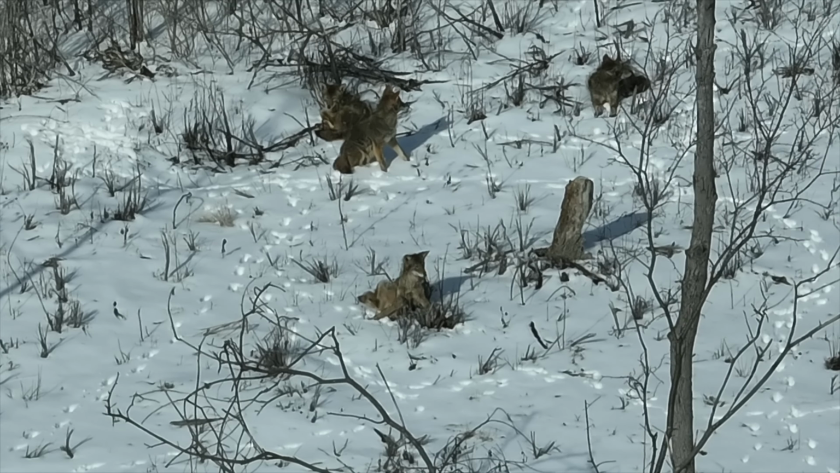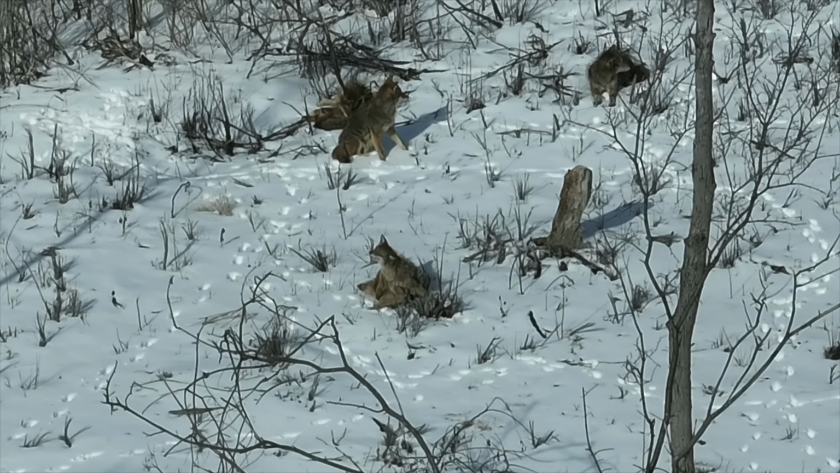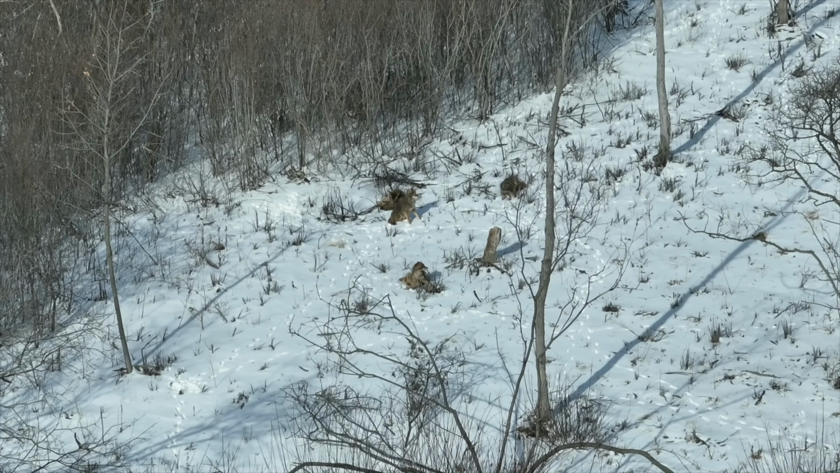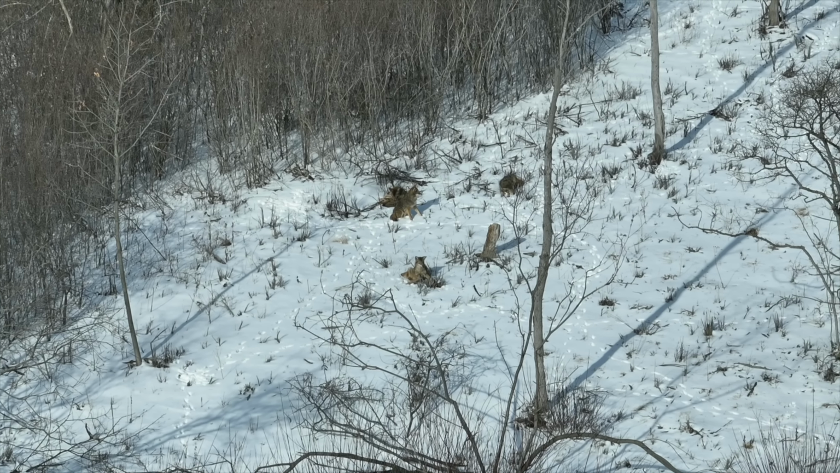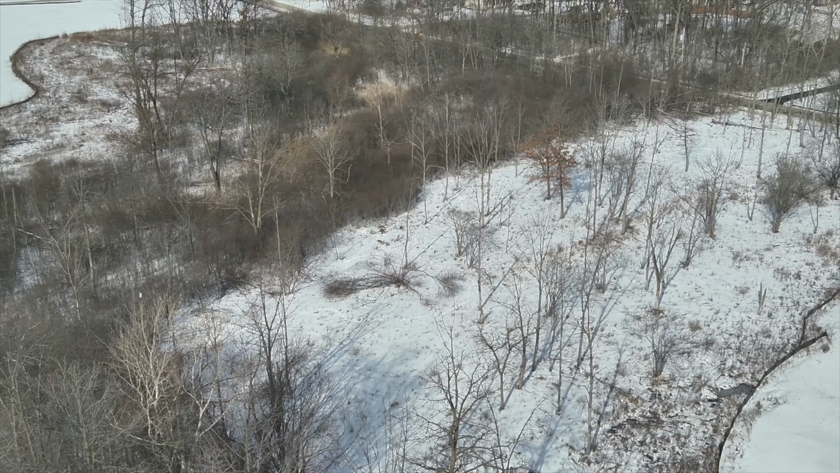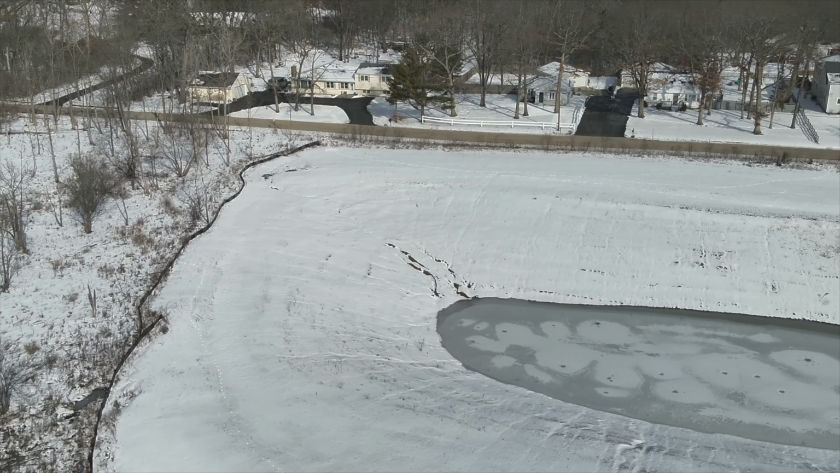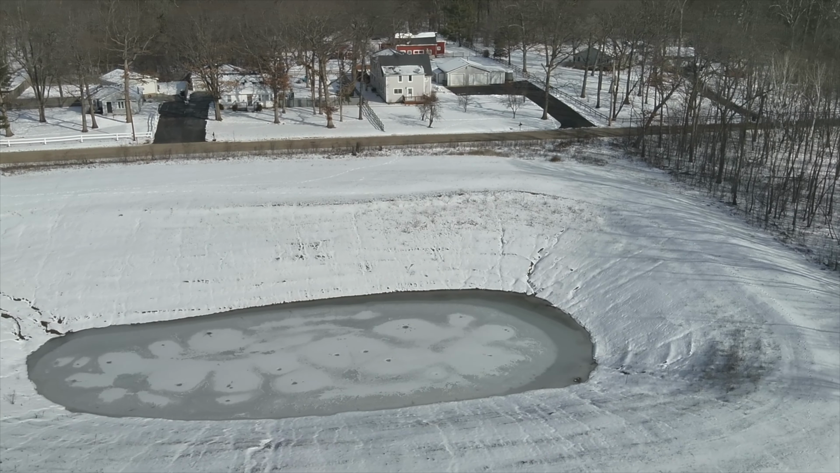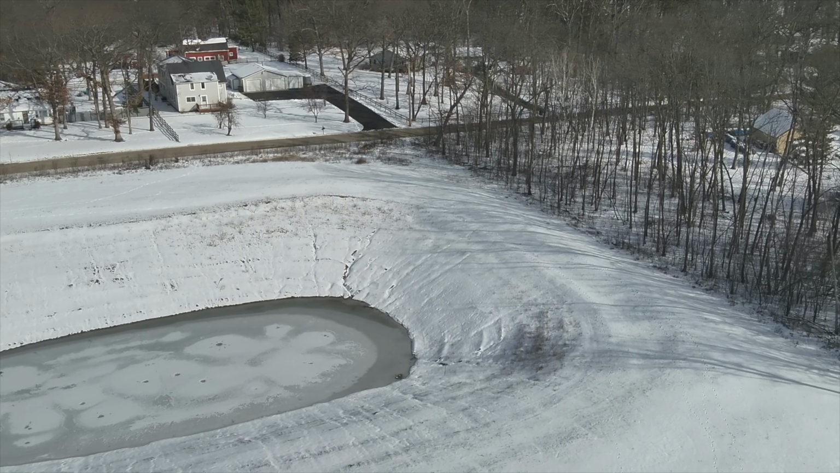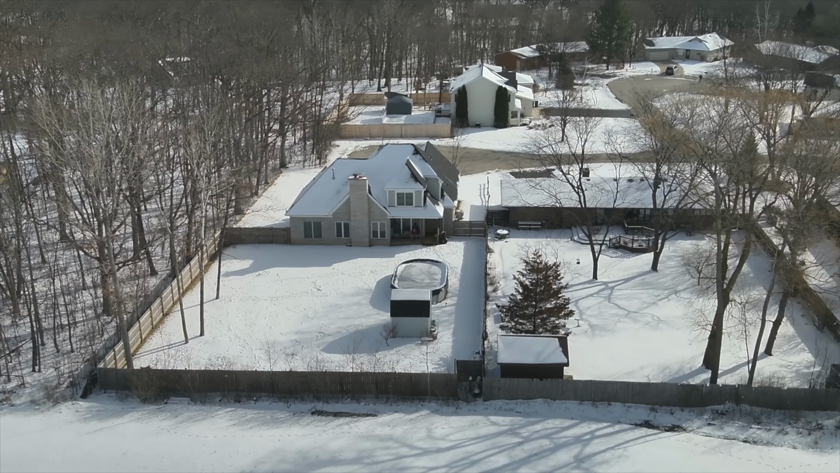I'm also going to demonstrate a feature with the Mavic 3T. They advertise a great return to home feature. I was reluctant to use it in the beginning because I didn't trust it with this expensive drone. But you'll be able to see here I use it. I'm going to return to home. I'm going to give you a look at how close these coyotes were actually to homes. And this is a person putting in a pond and an estate here. But we're going to return to home.